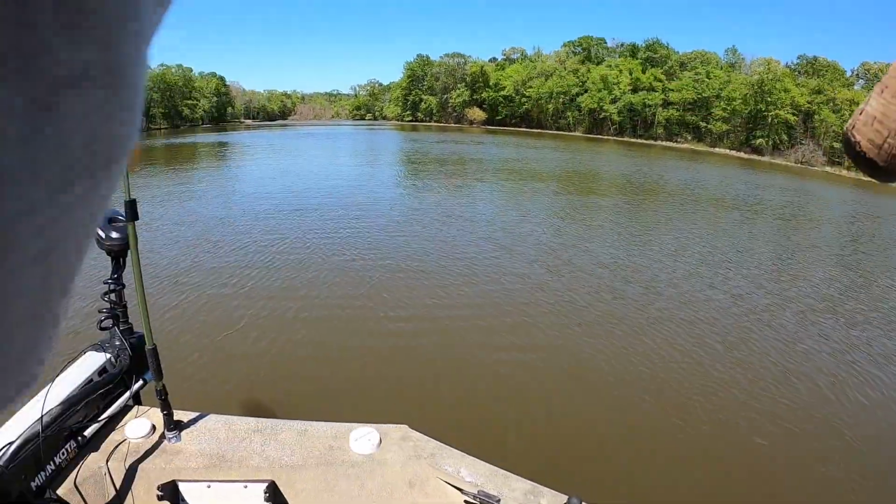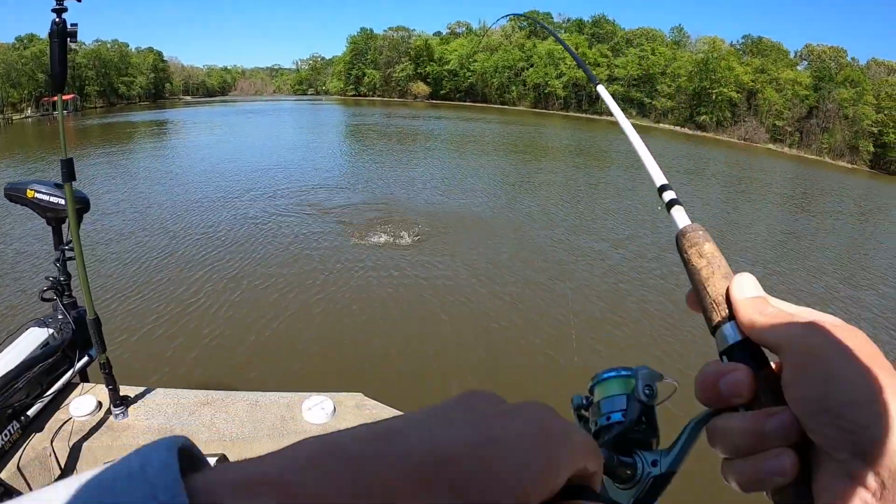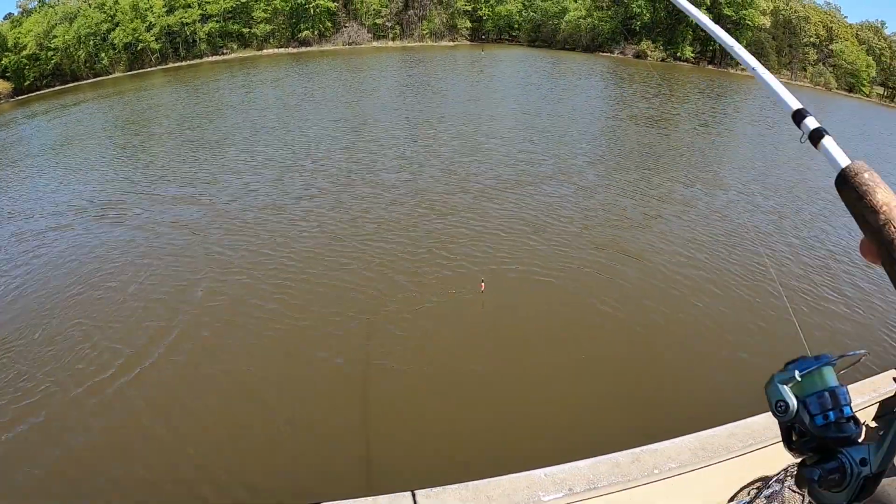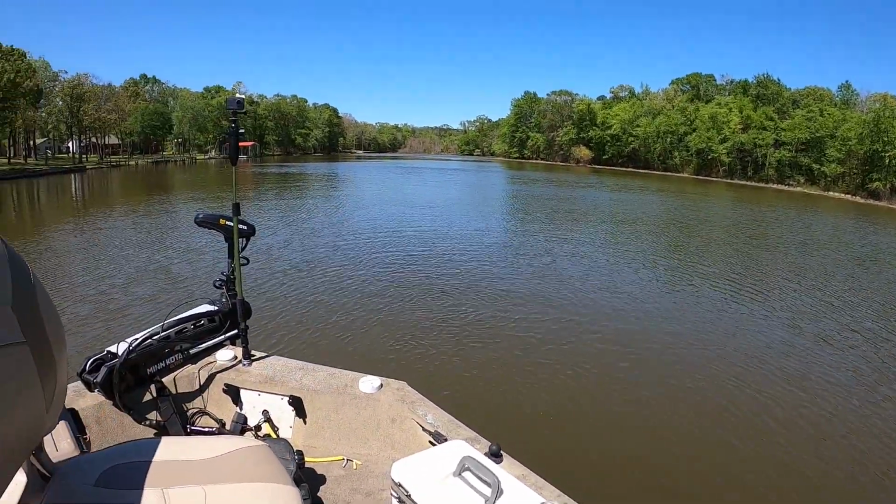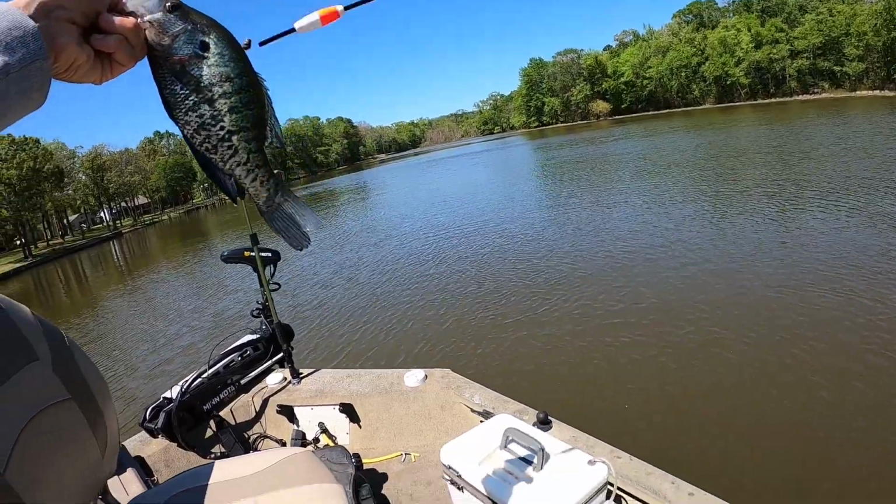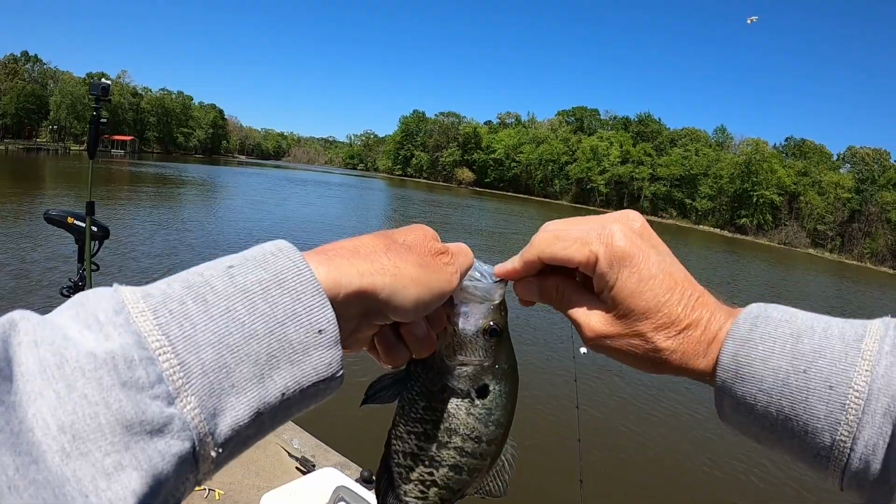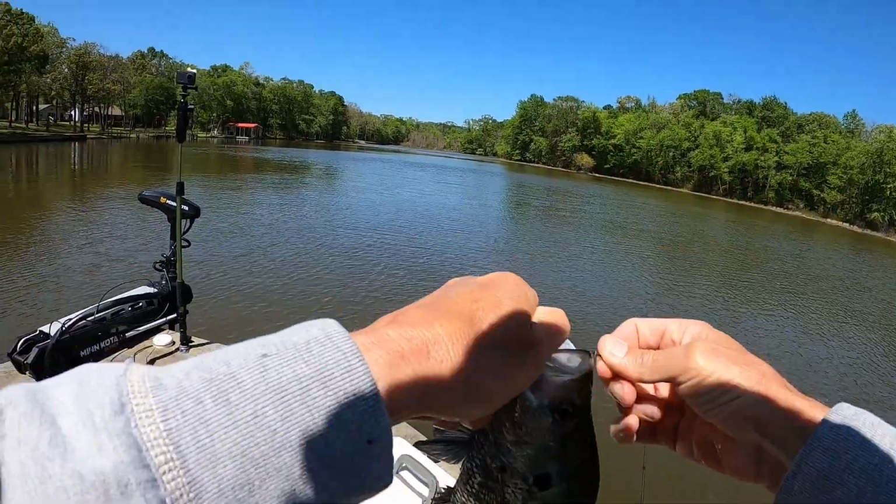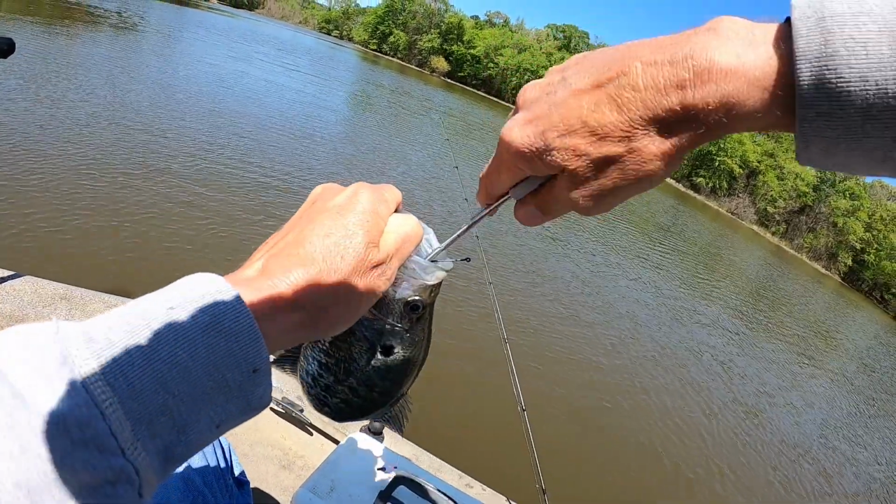Oh, there he goes. When it gets by them, man, they get it. Another nice one. This is a big male that was down there in the same place as I caught the big female a little while ago. Look at here. Big dark male in the same place. That's what they're doing. They're down there spawning in this brush.